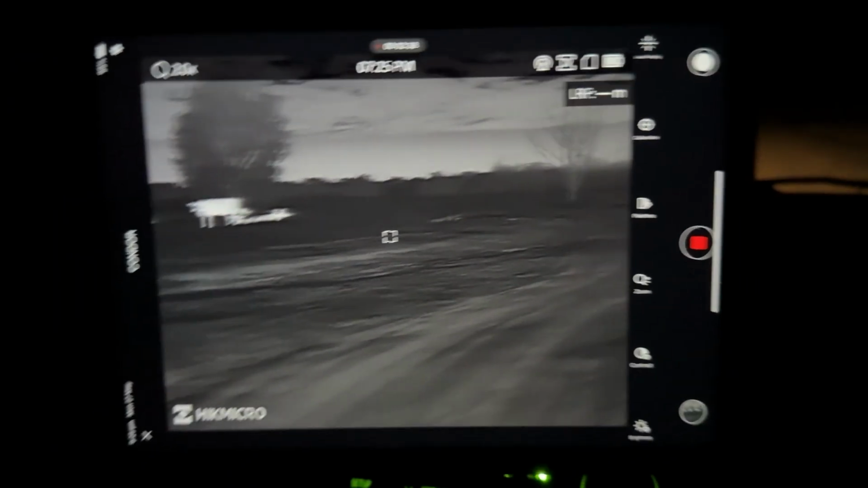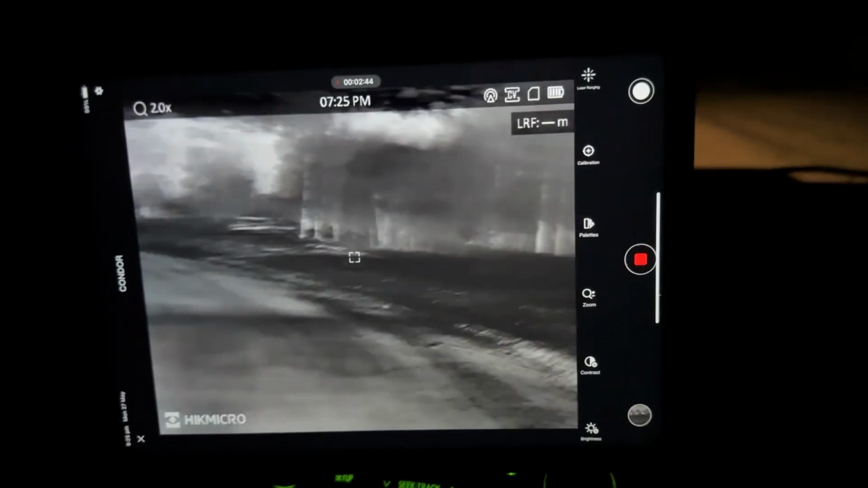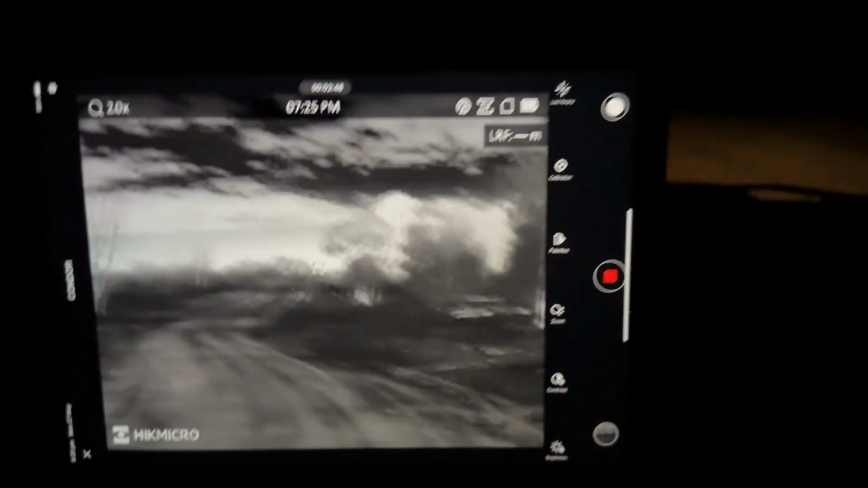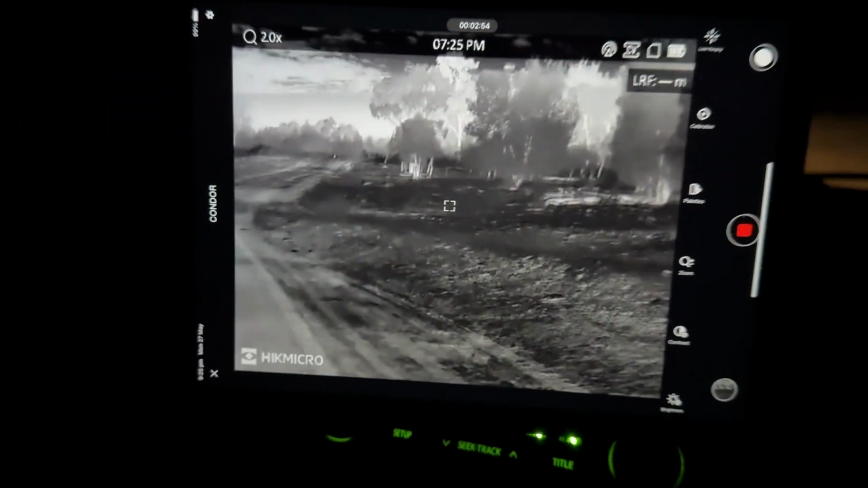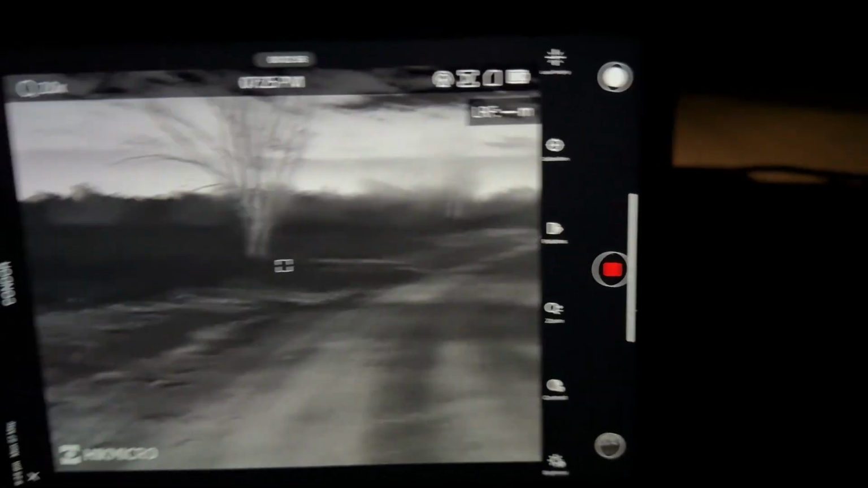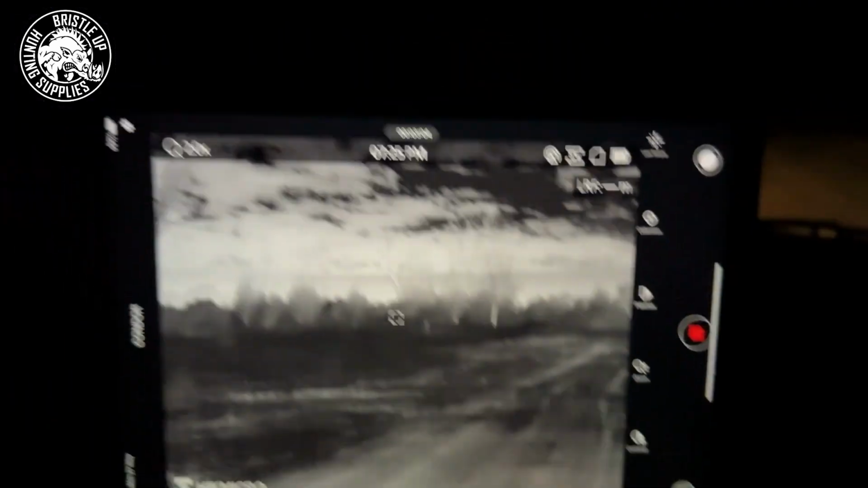But as you can see, as I'm driving along here and hitting the bumps and whatnot, you can see the vibration coming through the handle, okay? Now, I'm not seeing the really bad motion blur that we see with some thermals. So see how even though it's vibrating, I can still make out what I'm looking at pretty comfortably. So, yeah, look, I'm very impressed so far.